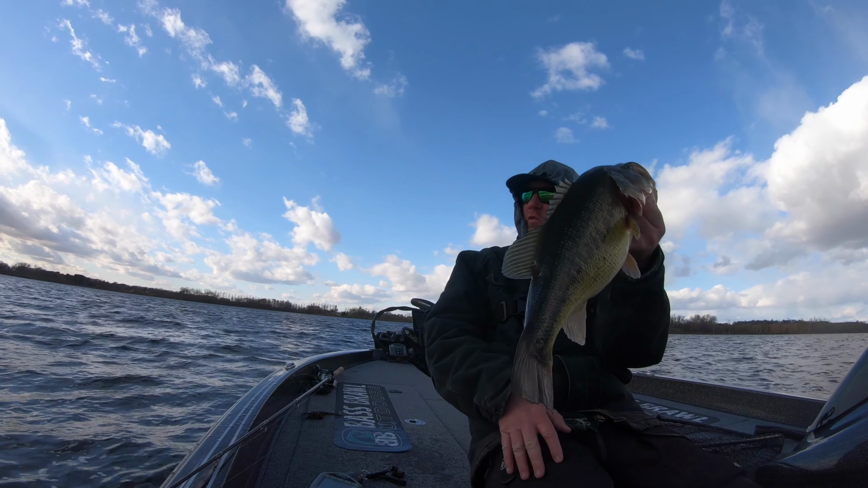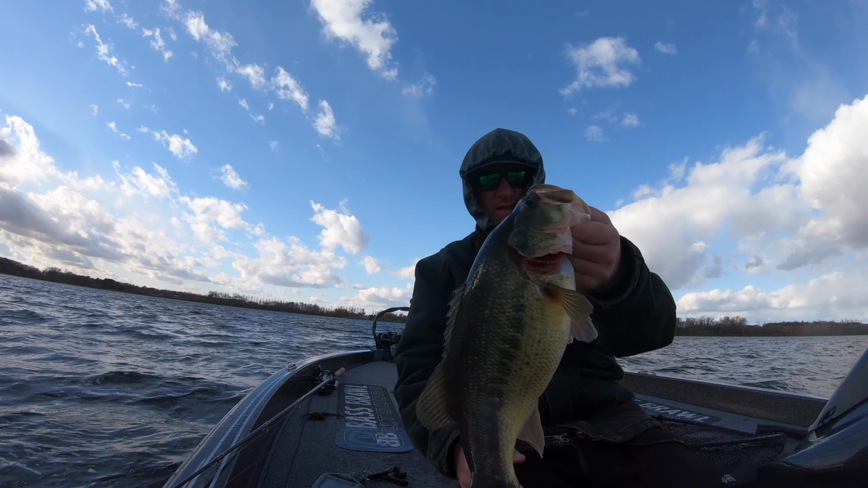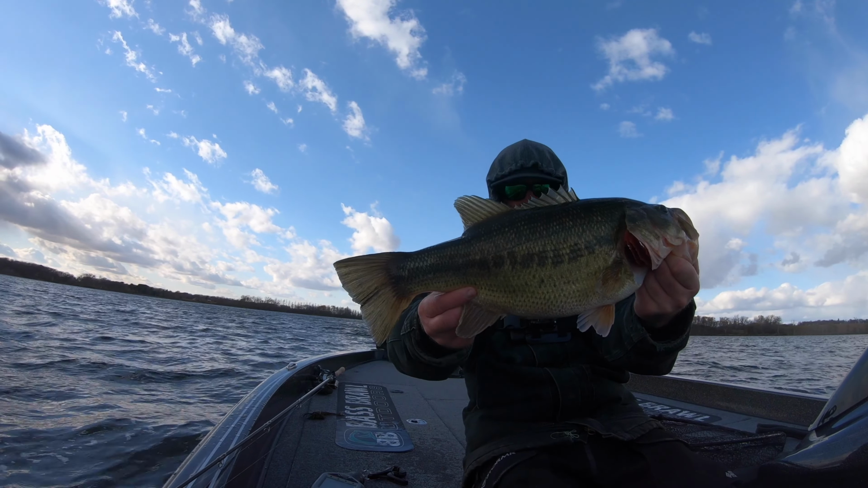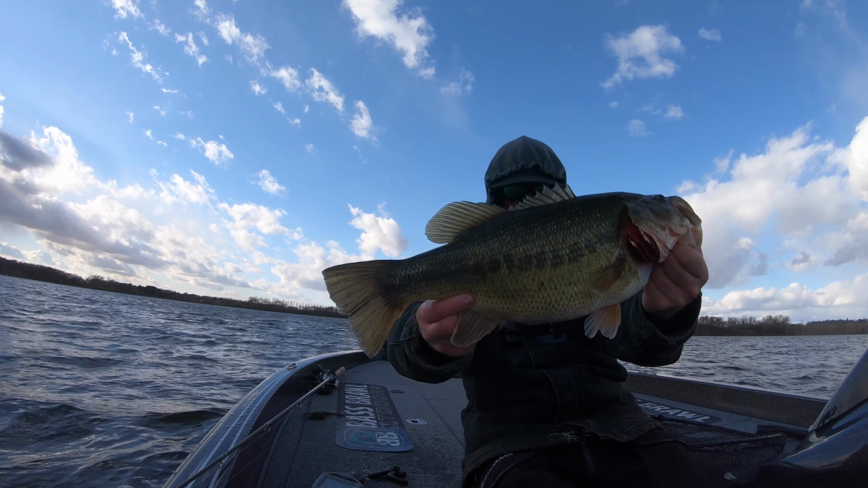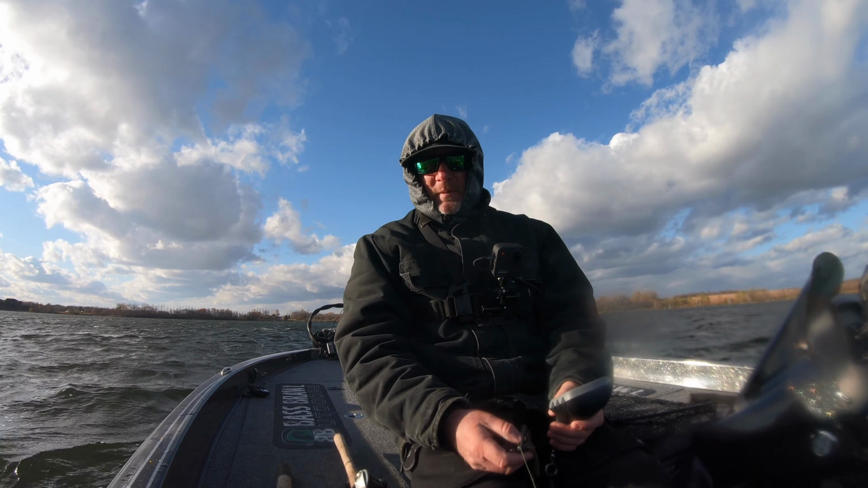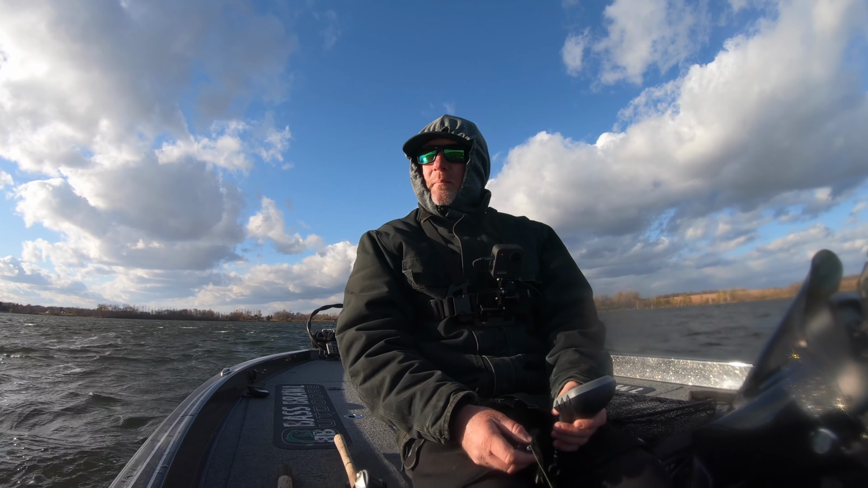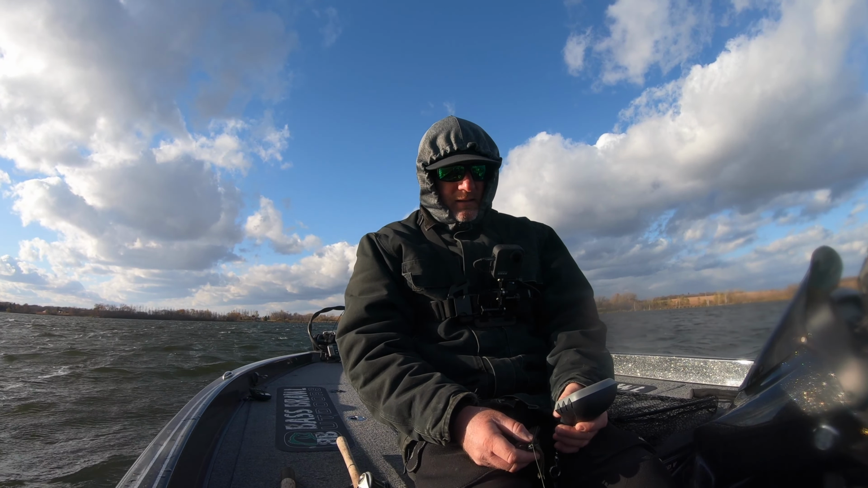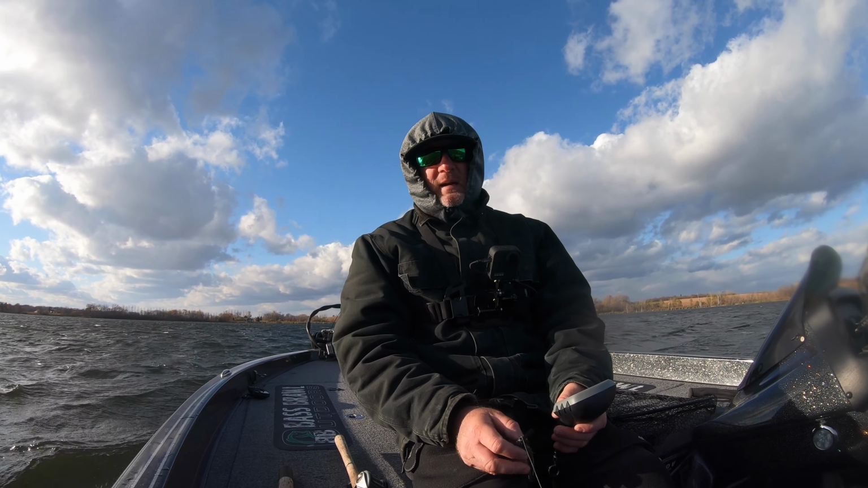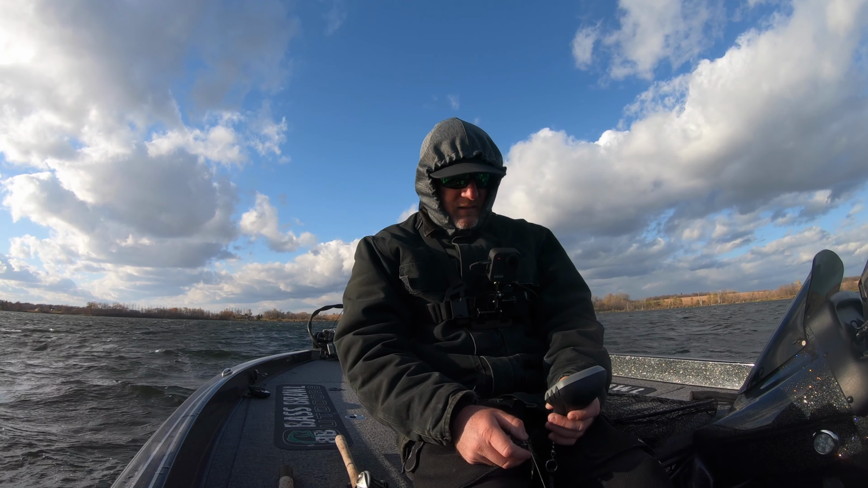Fall fishing up north. Minnesota fishing. I don't know if I'd trade it for anything. We may not have 10-pound fish, but we have a lot of quality ones. What an afternoon trip out here in cold air temps, wind picked up. It's not very pleasant. I'm just lucky the fish bit, because if the fish weren't biting, it'd be hard to take. Cold hands, cold face.